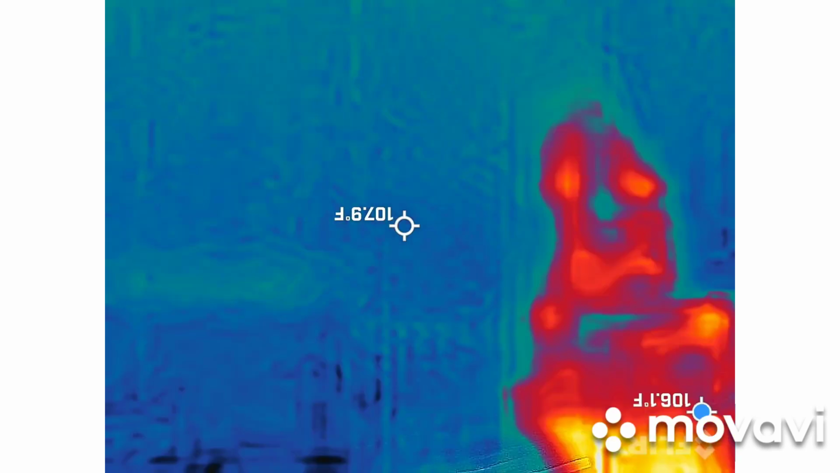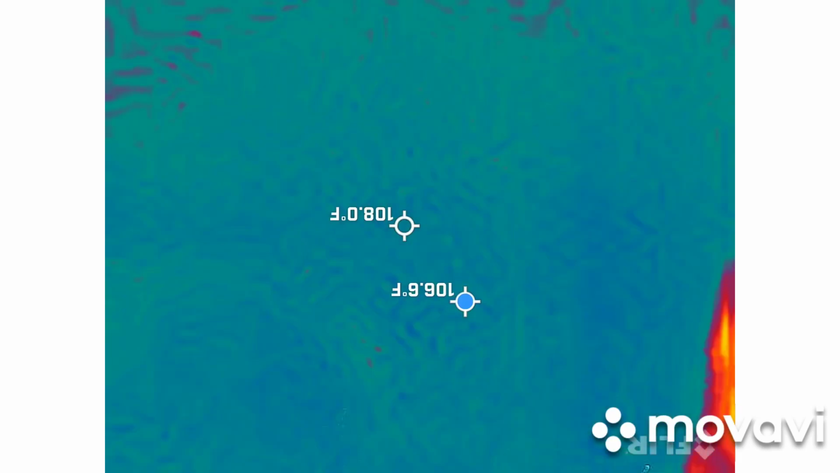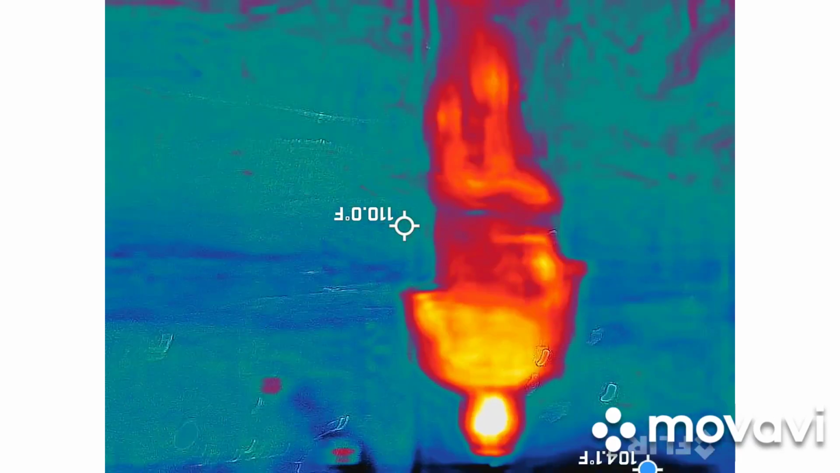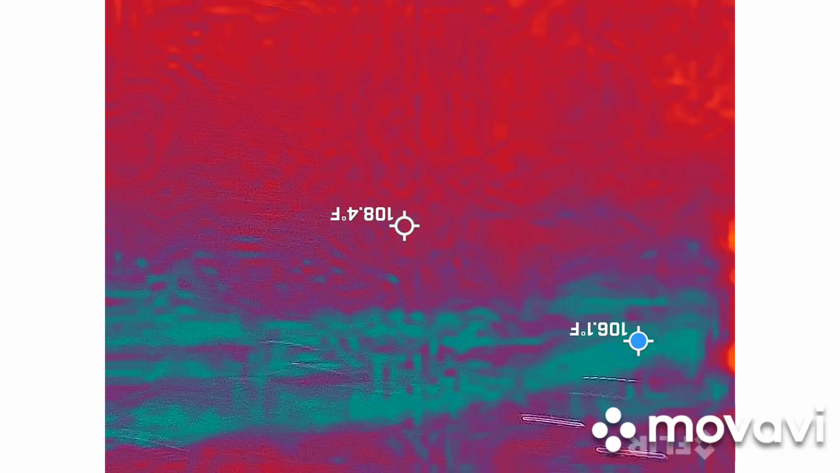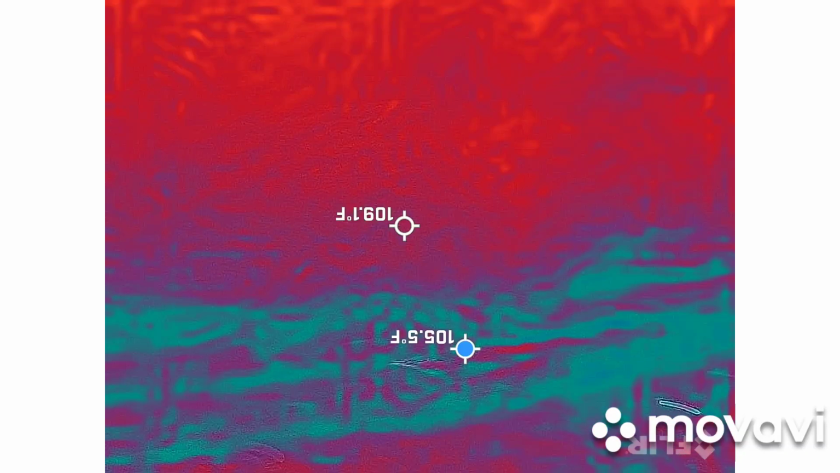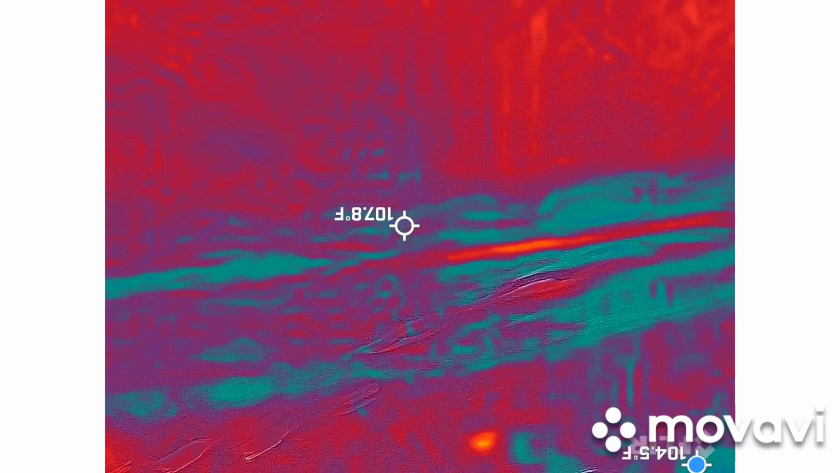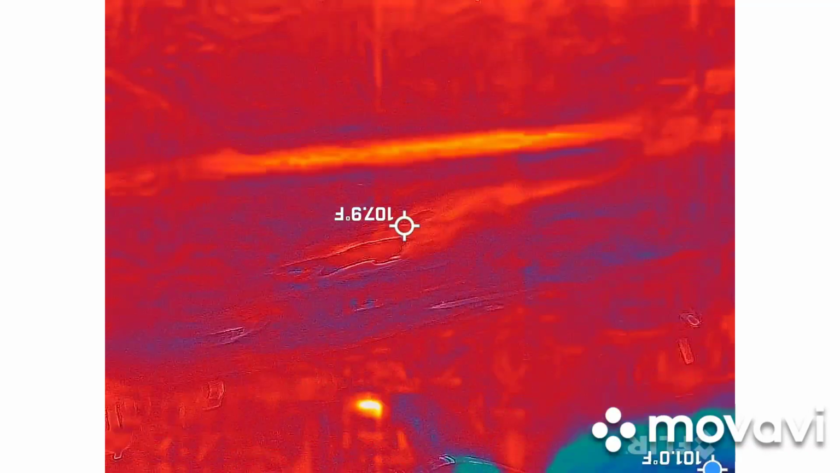See the drone up there? I do. Could have been you, Alex. Could have been you. I had a drone following us. I should have. Did you bring it or not? It's in the hotel. Oh, okay. Take a picture of that.